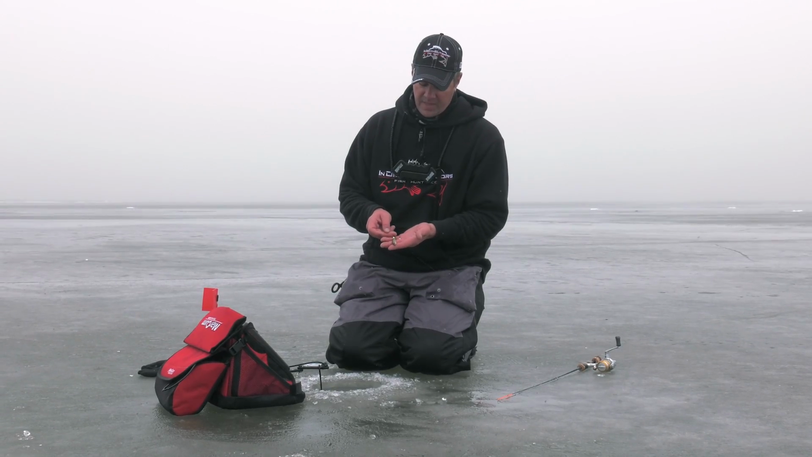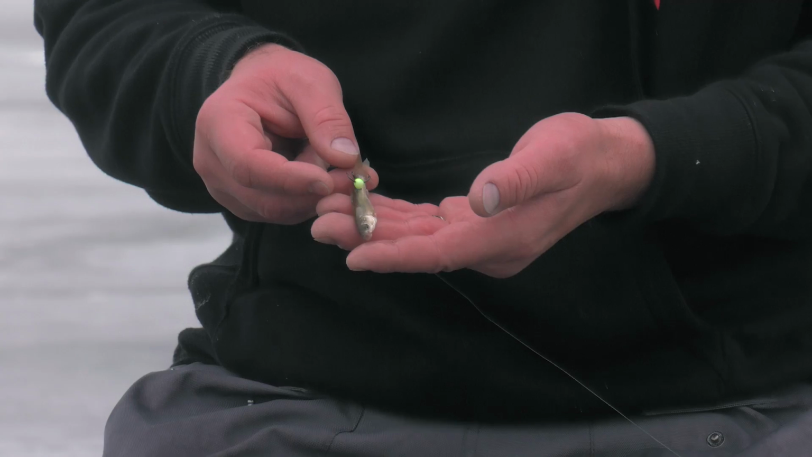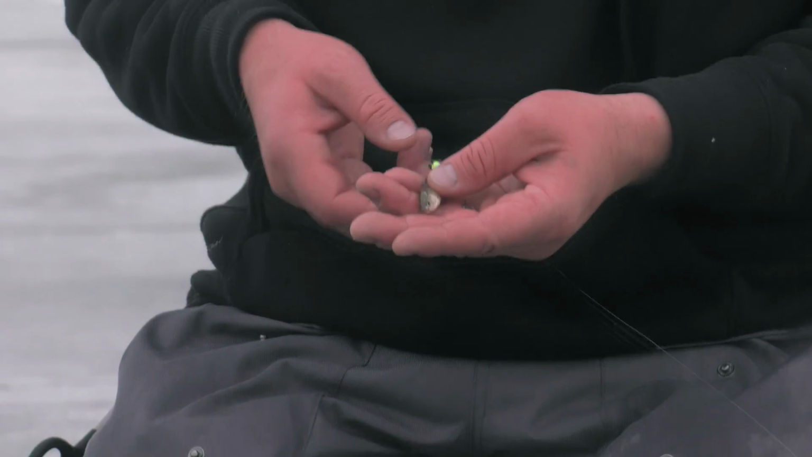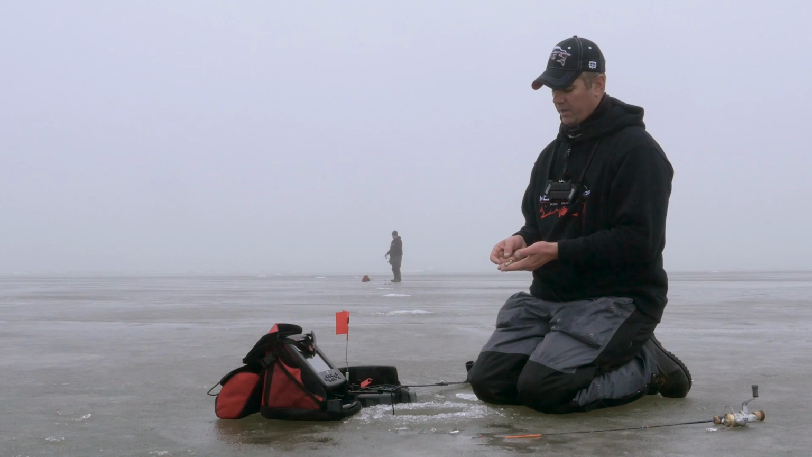And rigged on that, I've got a number 6 VMC glow treble. And it just adds a little color, a little glow down there in the water. We've definitely got kind of some stained yellow color in the water here. So it seems to be working really good. That's our biggest fish of the day so far.